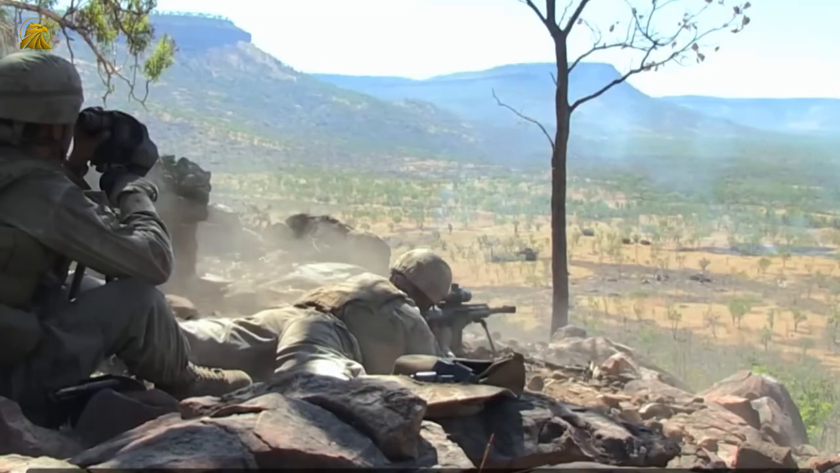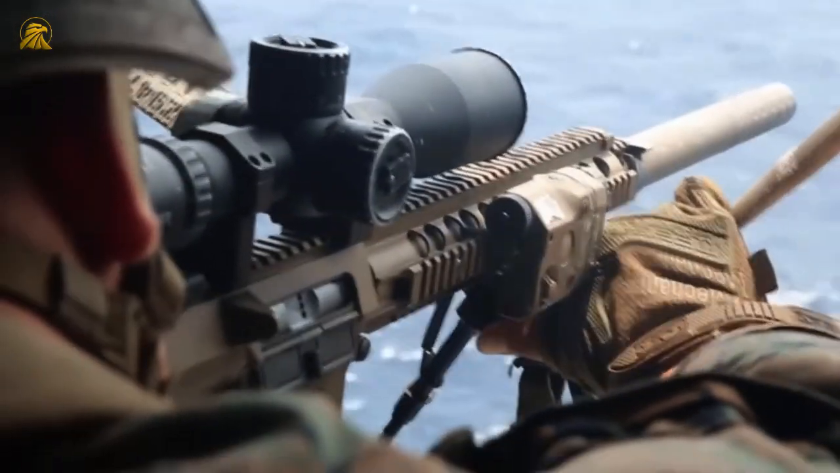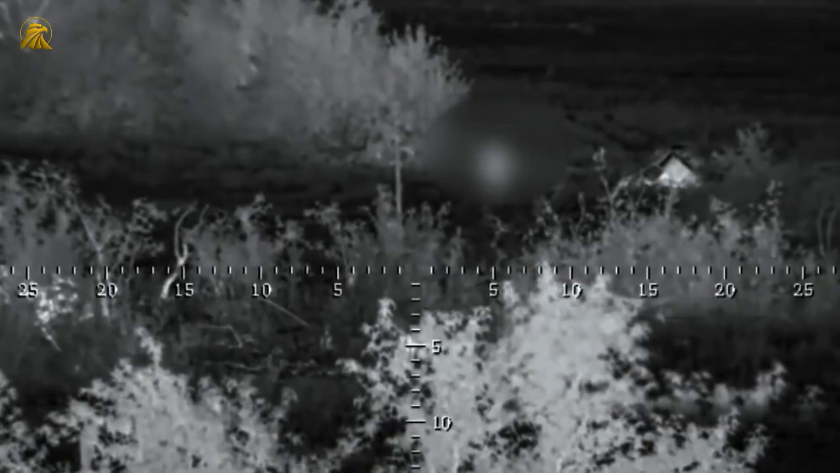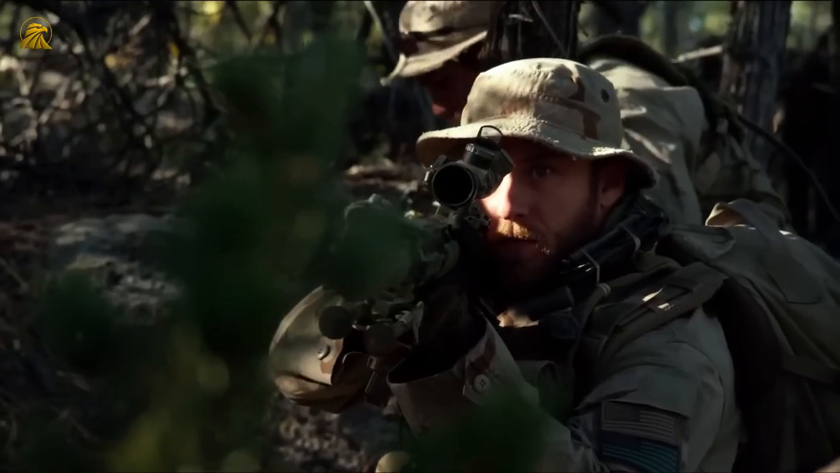Snipers face different but equally intense psychological challenges. The long waits, the pressure of knowing one mistake wastes a once-in-a-lifetime opportunity, the awareness that their shot might save allied lives or fail at the critical moment, all create an extraordinary mental burden. Both roles require not only exceptional technical skill, but also psychological resilience and ethical decision-making under extreme conditions.